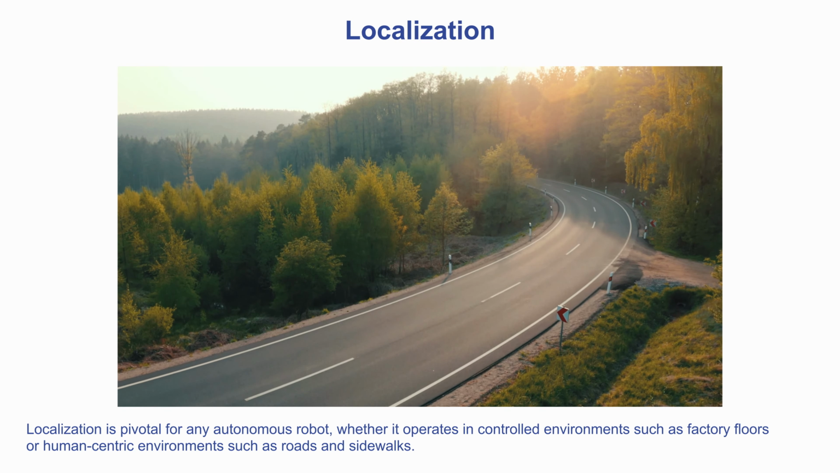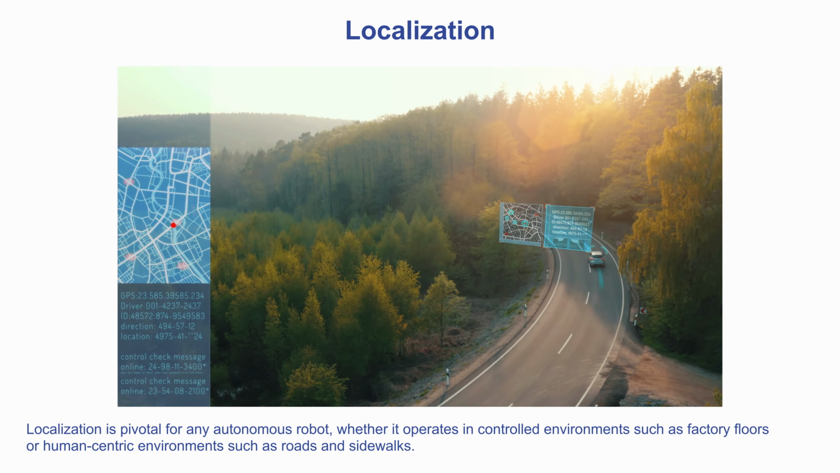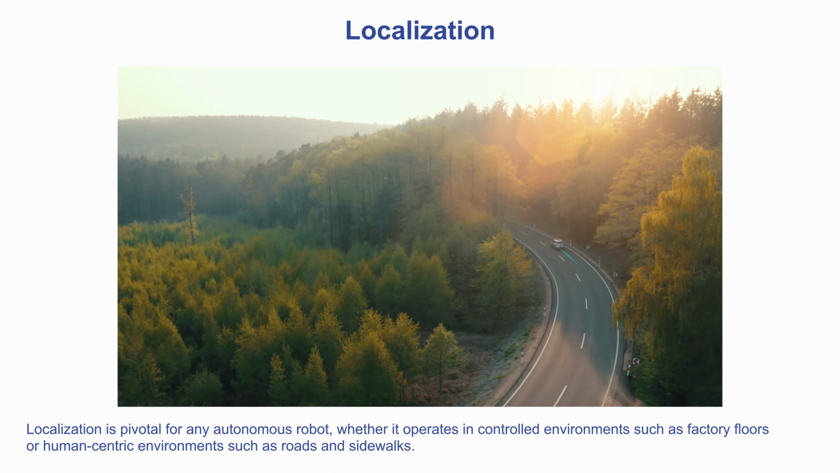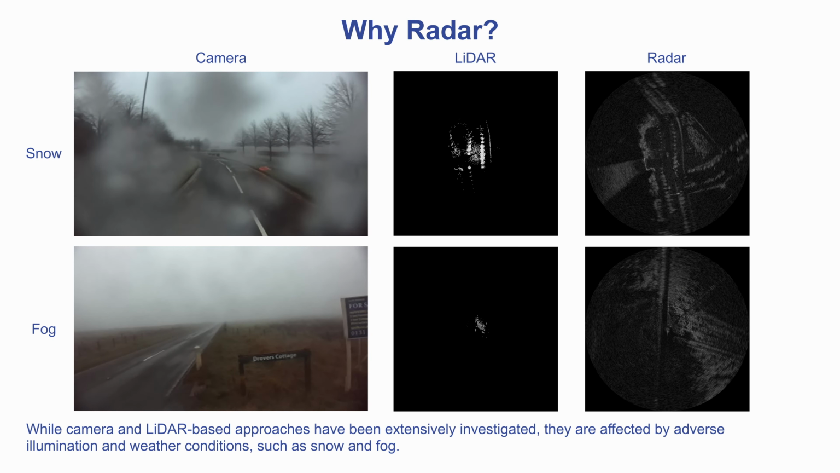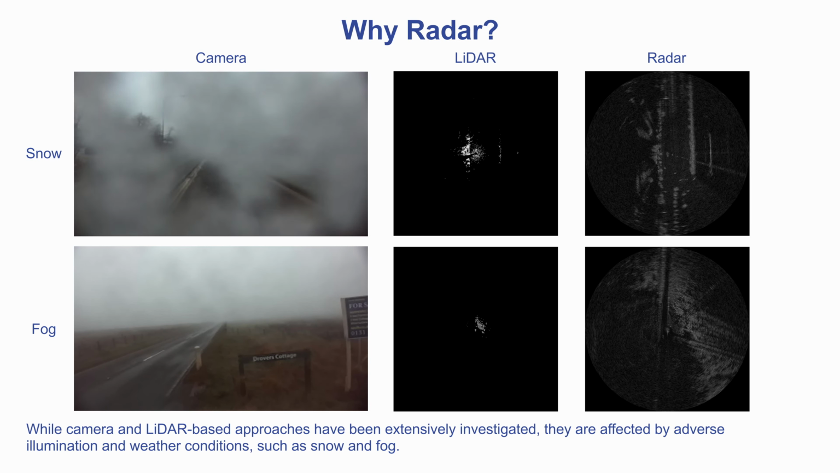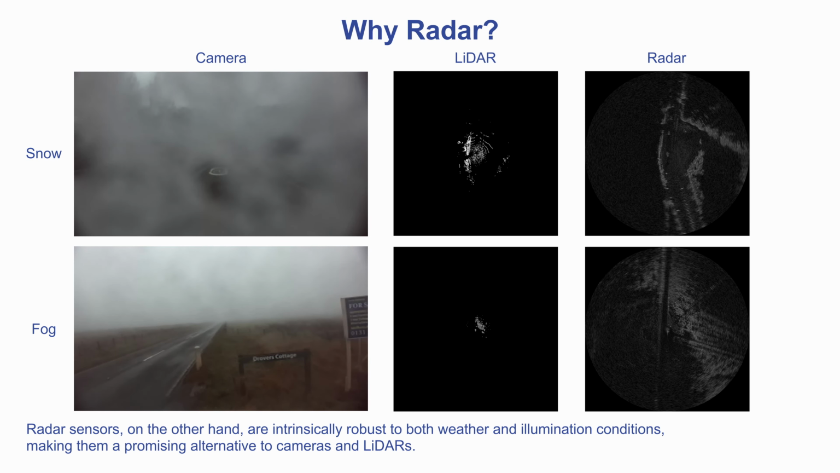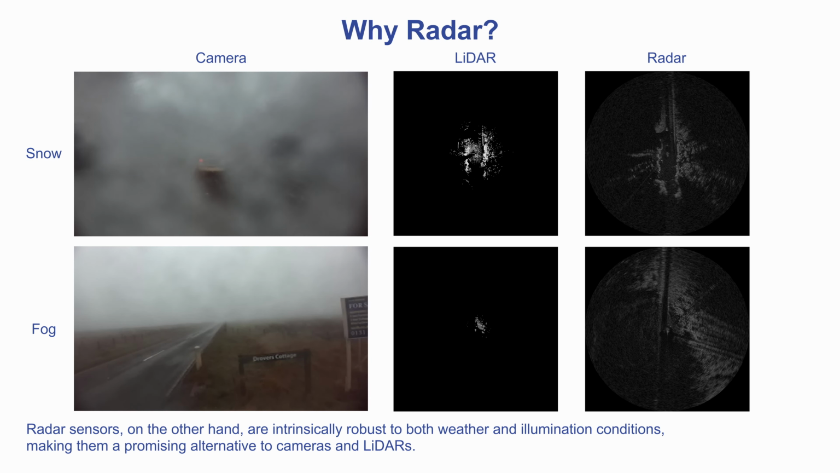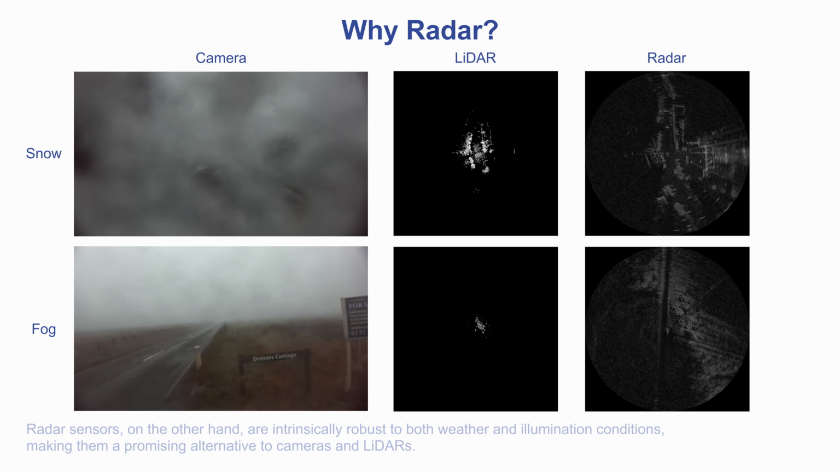Localization is pivotal for any autonomous robot, whether it operates in controlled environments such as a factory floor or in urban environments such as roads and sidewalks. While camera and LiDAR-based approaches have been extensively investigated, they are affected by adverse illumination and weather conditions, such as snow and fog. Radar sensors, on the other hand, are intrinsically robust to both weather and illumination conditions, making them a promising alternative to cameras and LiDARs.